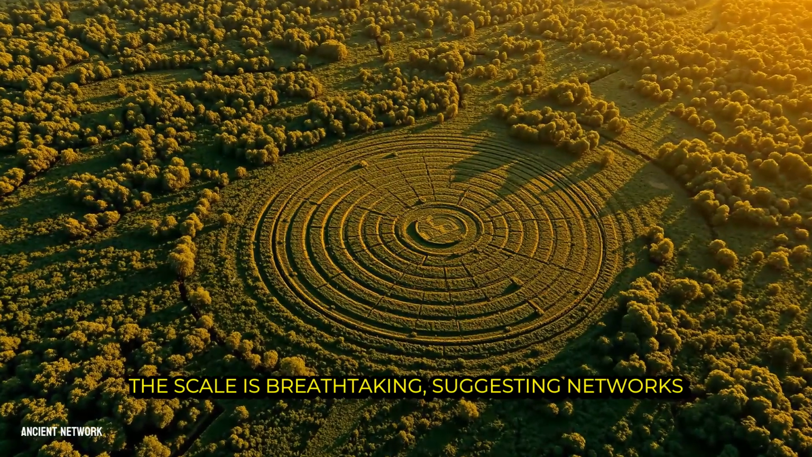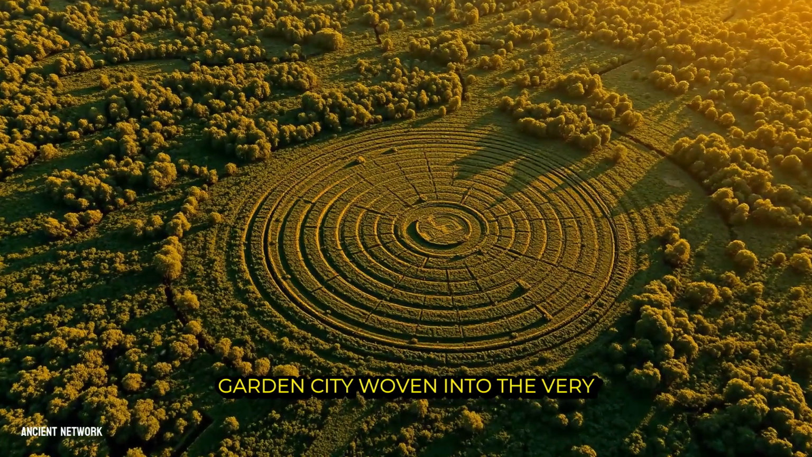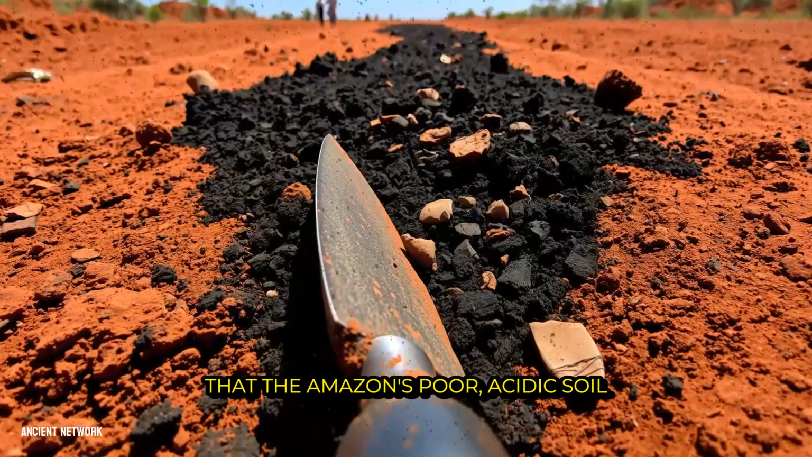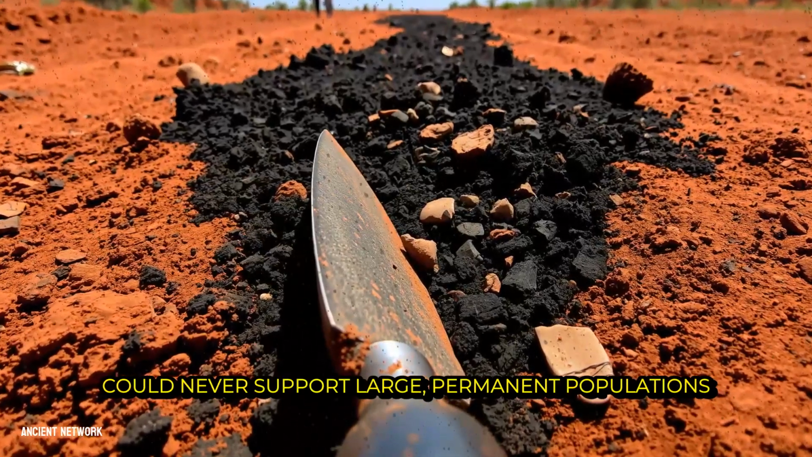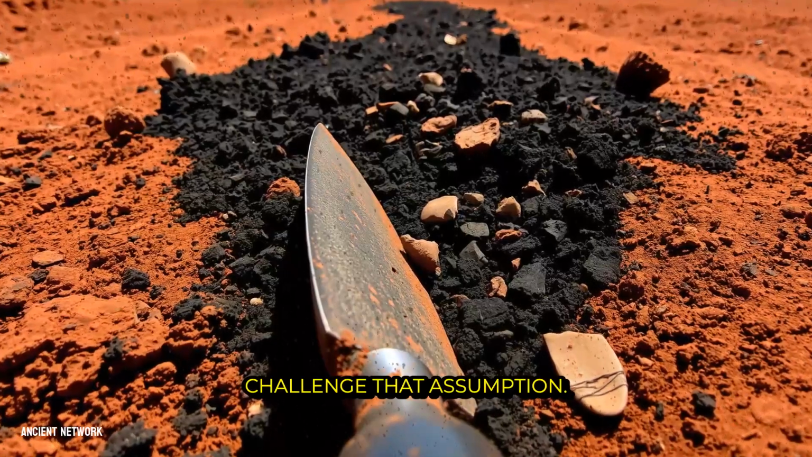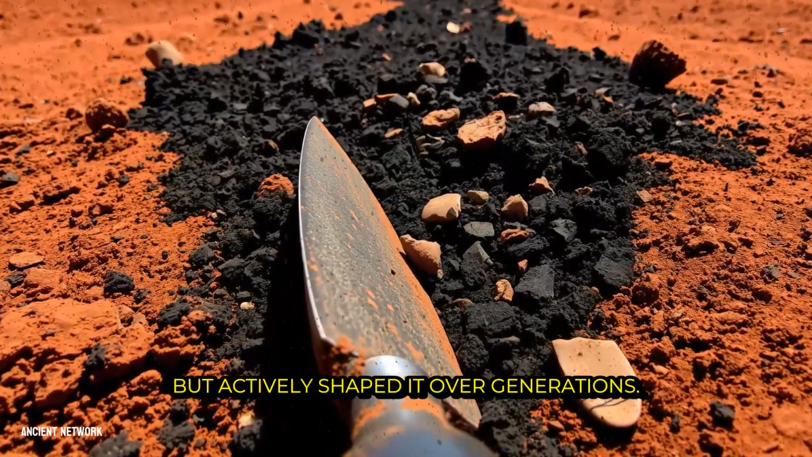The scale is breathtaking, suggesting networks of interconnected settlements, a kind of garden city woven into the very fabric of the forest. For generations, the dominant narrative held that the Amazon's poor, acidic soil could never support large, permanent populations or complex agriculture. The discoveries from the air directly challenge that assumption. They point toward communities that did not just live in the forest, but actively shaped it over generations.